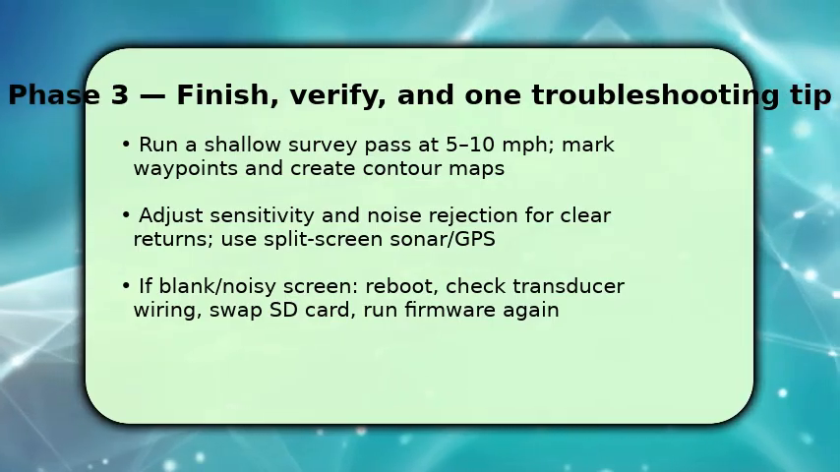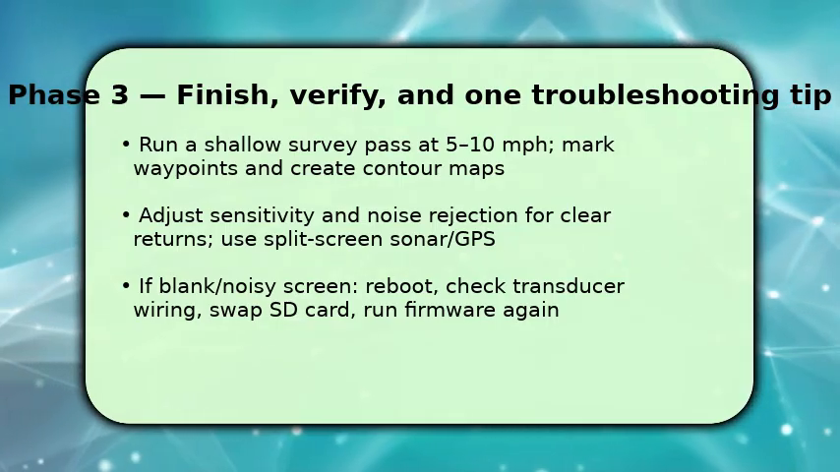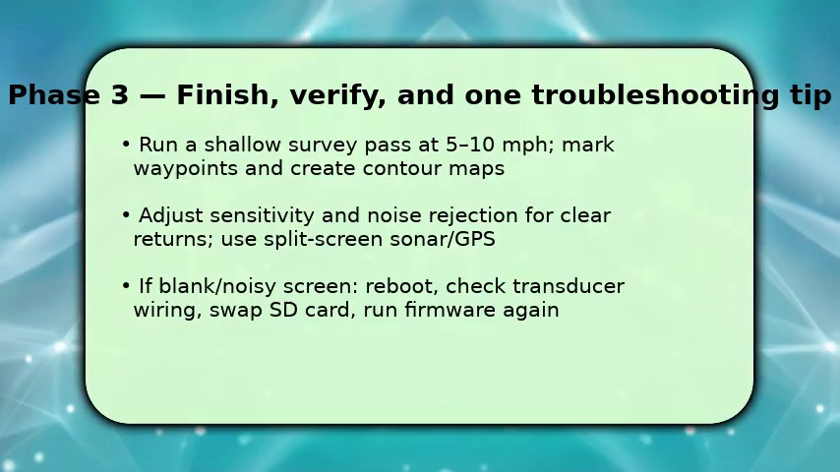If screens are blank or noisy, reboot, inspect transducer connection and ground. Try a known good SD card, then rerun firmware update. This sequence fixes most issues and gets you fishing quickly.